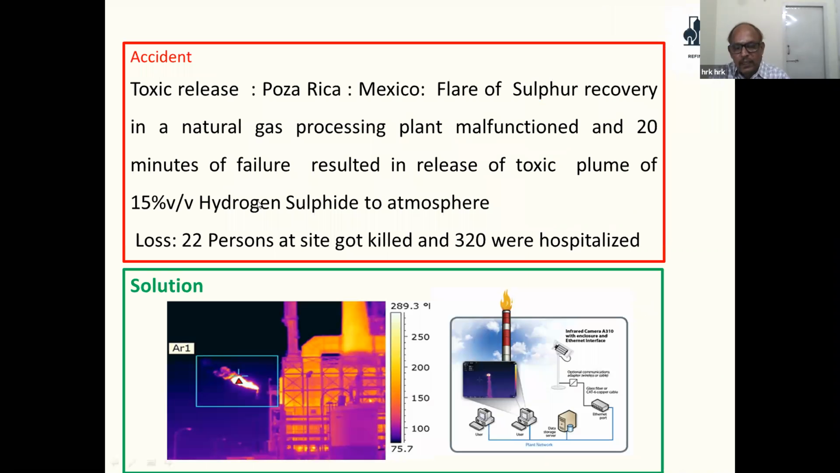Another important thing is that nowadays it is even possible to monitor flare failure. In the Costa Rica, Mexico accident, there was a huge release of hydrogen sulfide from a natural gas processing plant. The flare failed because of excessive generation of hydrogen sulfide due to processing overloading.